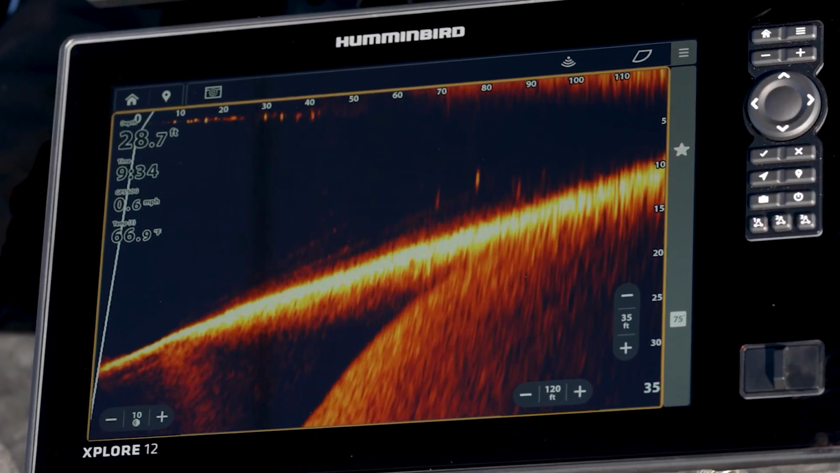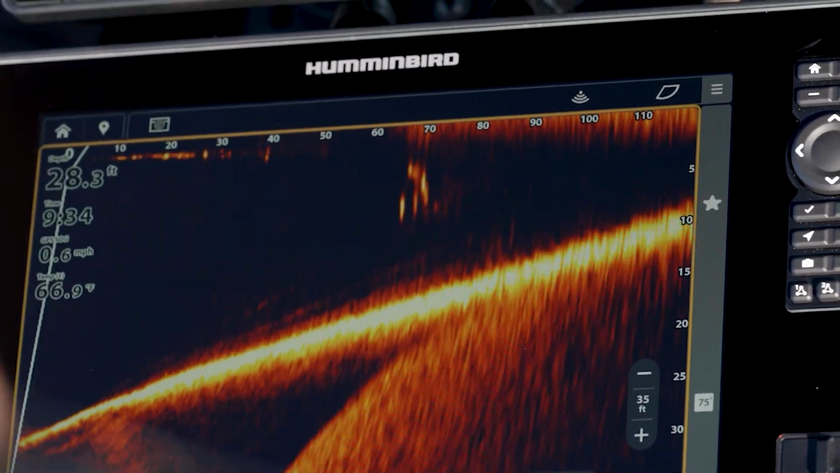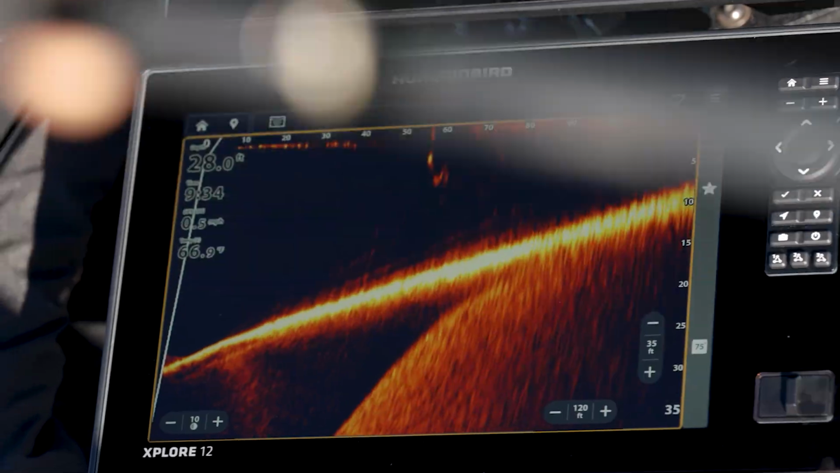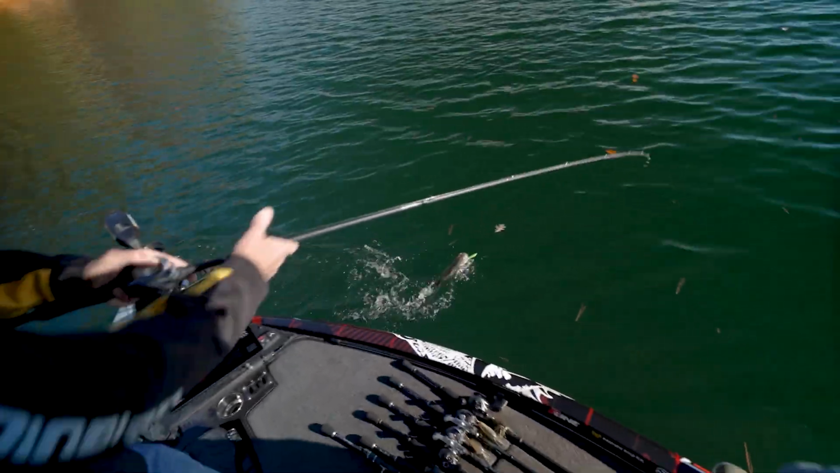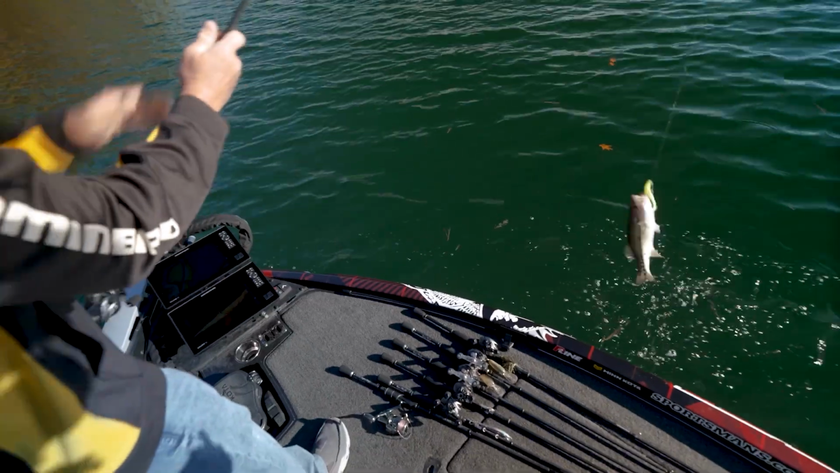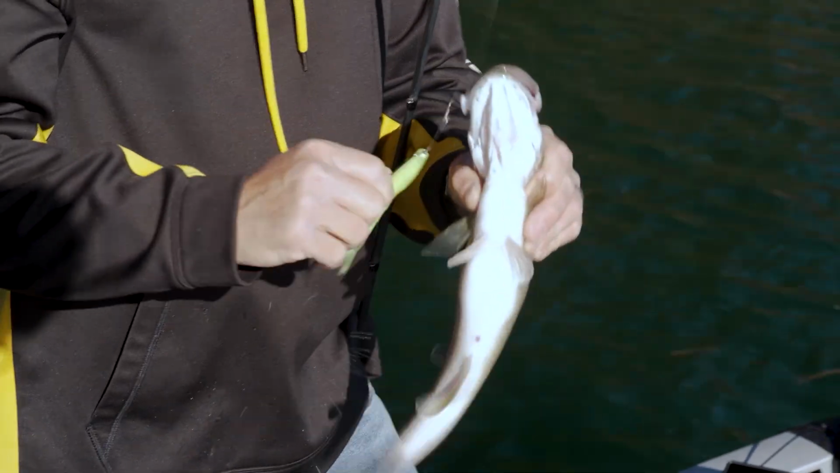They're not coming up after it at all. There they come. There he come and got it. Got one of them to commit to it. Beautiful Lake Lanier spotted bass. That was a pretty neat deal.